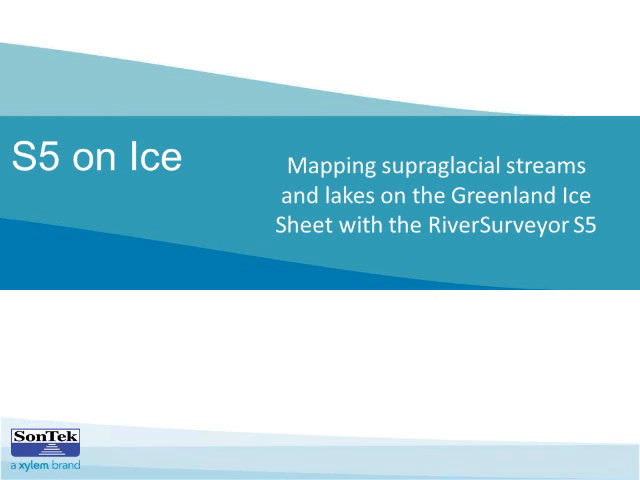of the presentation. But basically, the topic is the mapping of the superglacial streams and lakes in the Greenland ice sheet using the RiverSurveyor S5 system. I think this is a very unique application and really highlights the strength of the S5 system in this very demanding and actually even dangerous environment, which is the superglacial streams on the Greenland ice sheet.